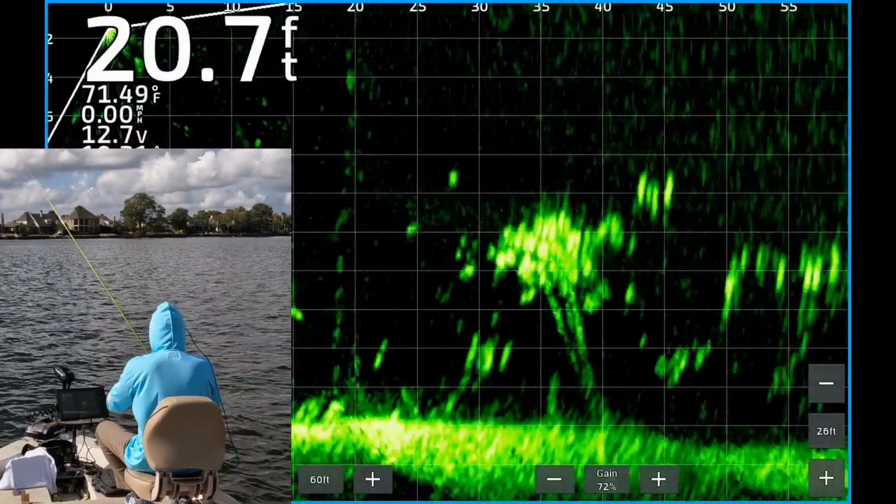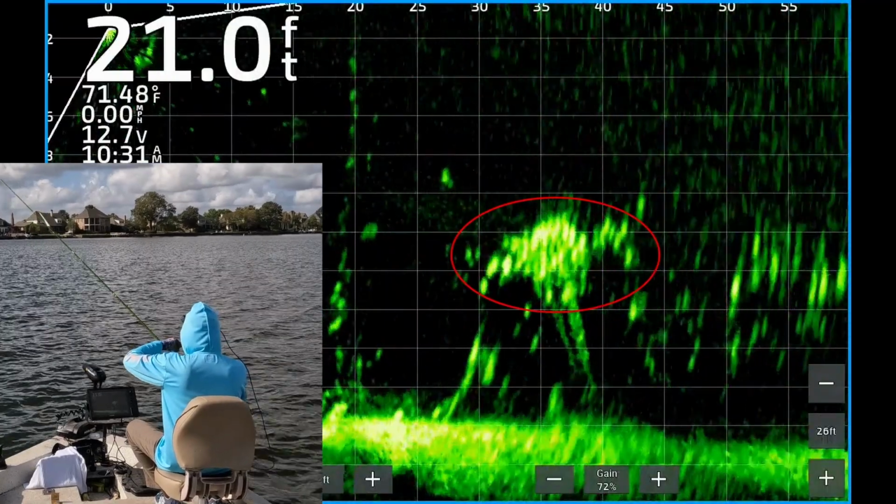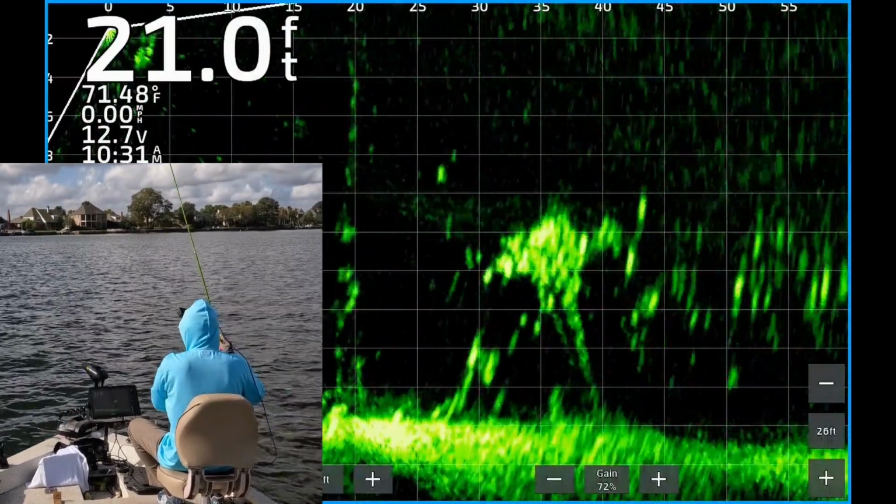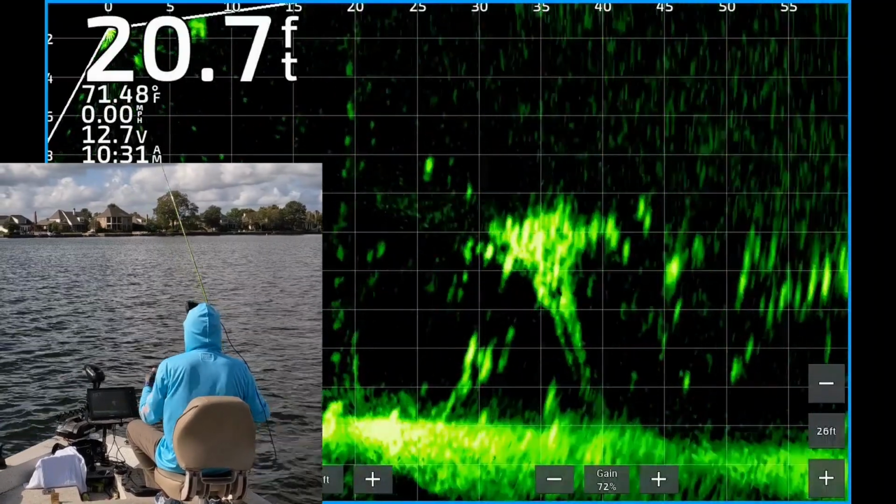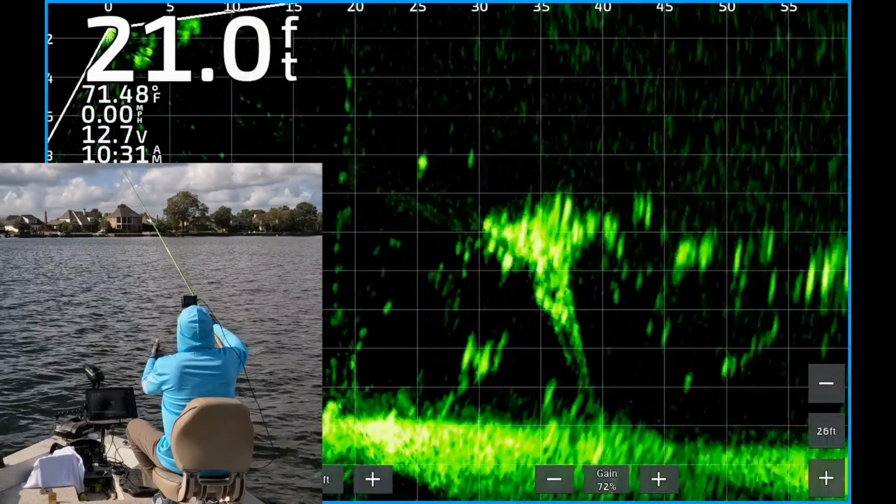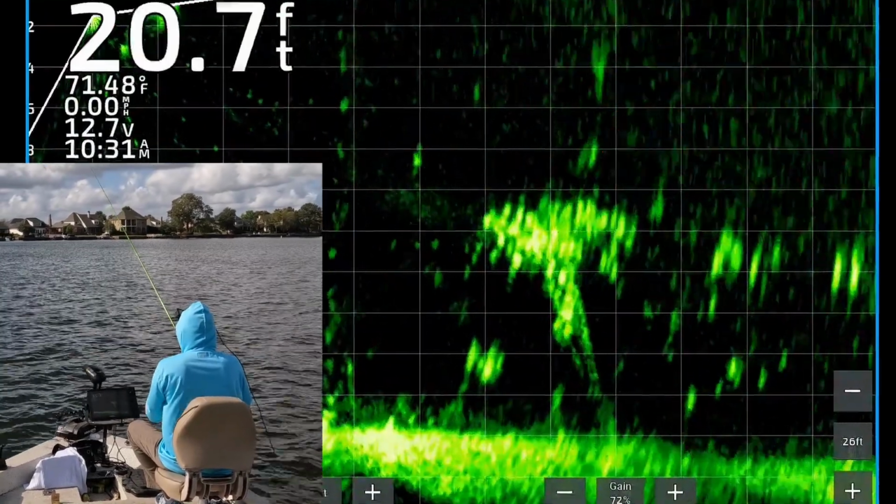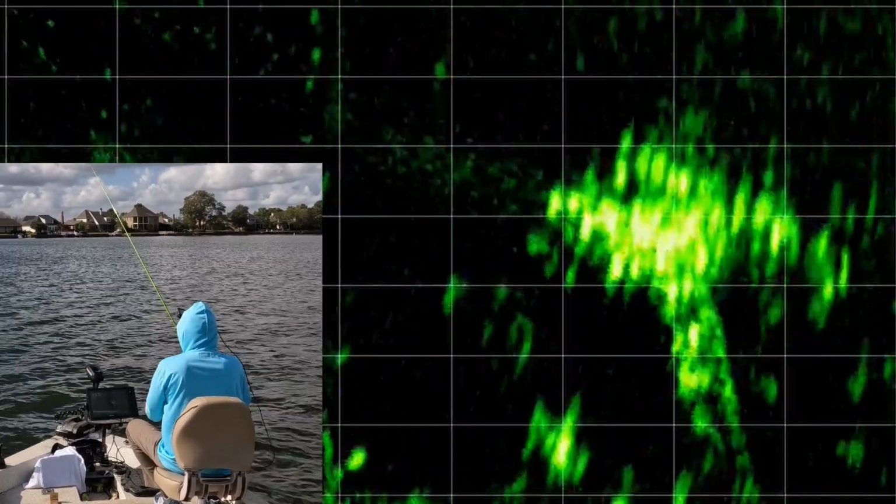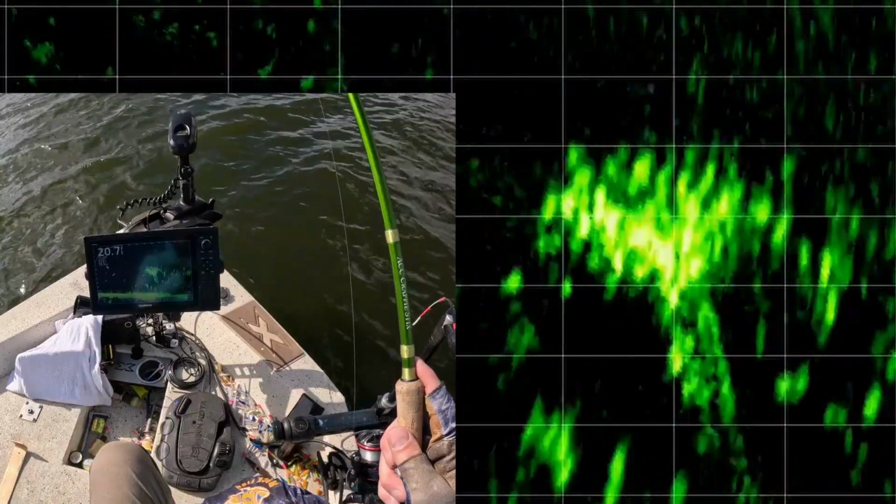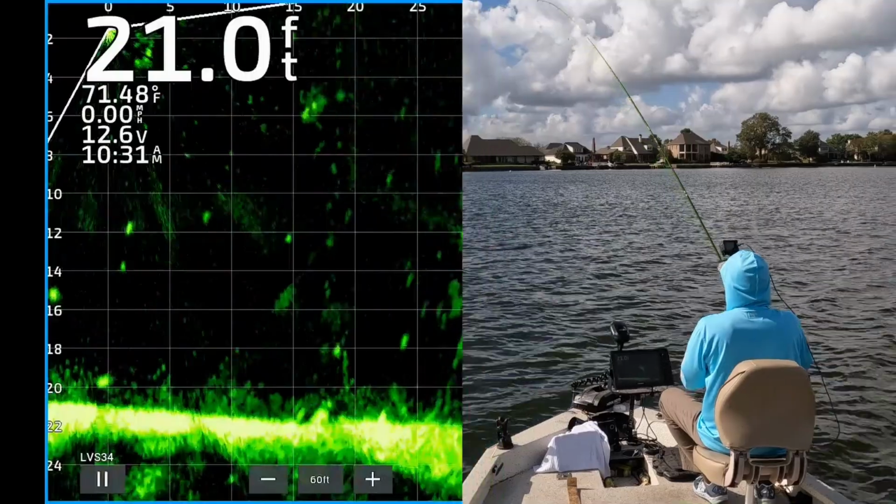There you see a bunch of fish around the top of that tree right there. 35 feet from the boat, about 10 or 12 feet deep. There's my jig and weight coming down through the water 45 feet from the boat. I'm just kind of reeling this on top of the school of fish. It looks like they're looking at it. One of them just hit it right there on the way to the boat.